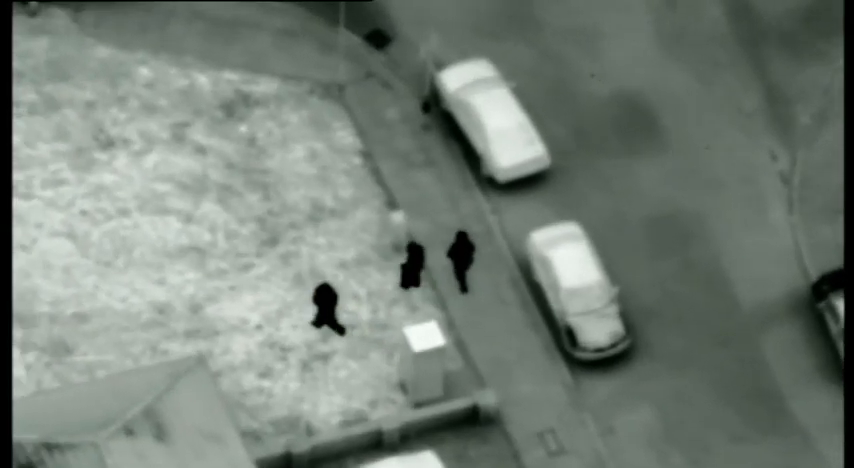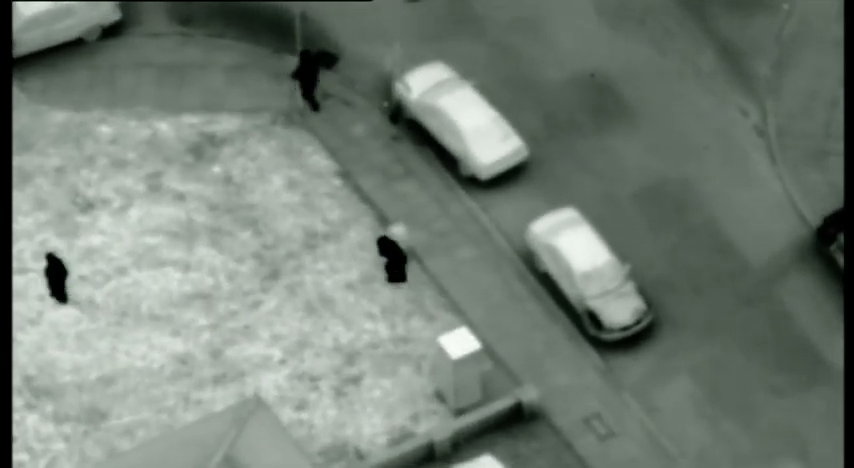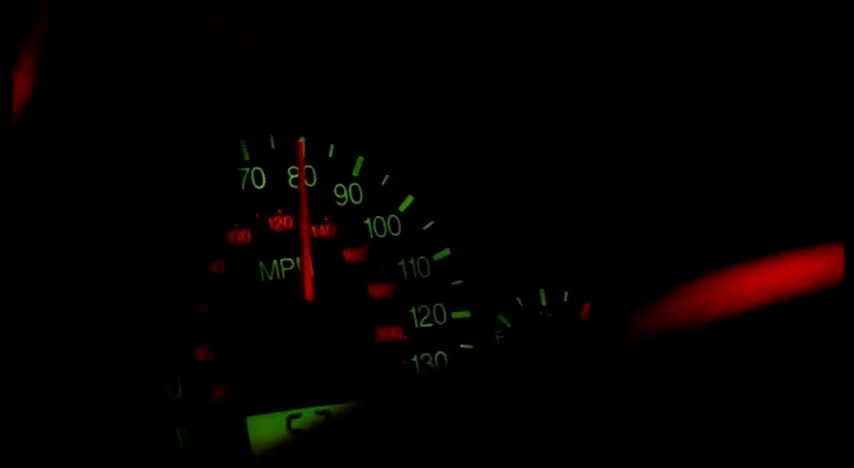The helicopter spotted the suspects decamping from the vehicle. Hopefully Brodie can either track where they've gone, or if they've got the ground, she can air scent them and use her nose to find out where they are. India 99, local units, the dog's one minute away, one minute.